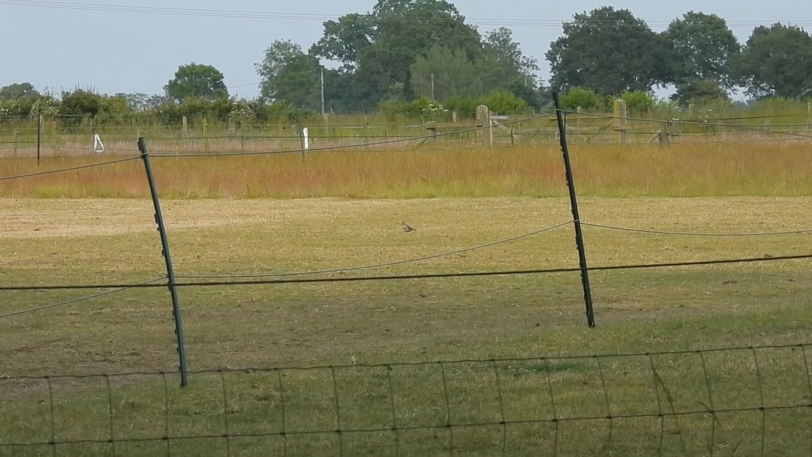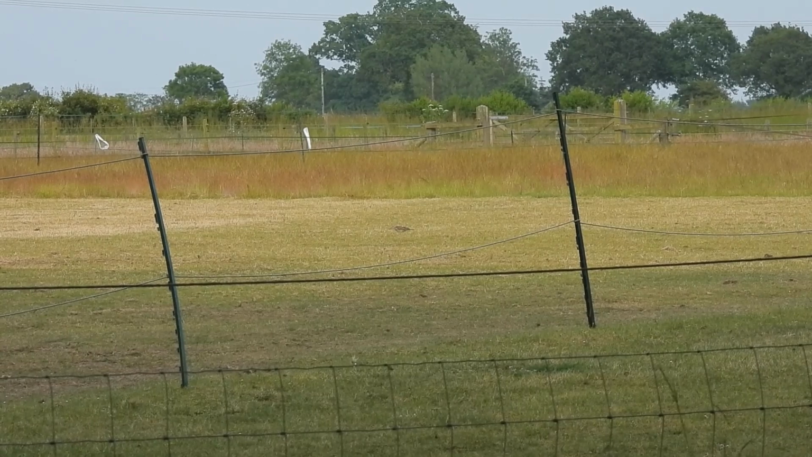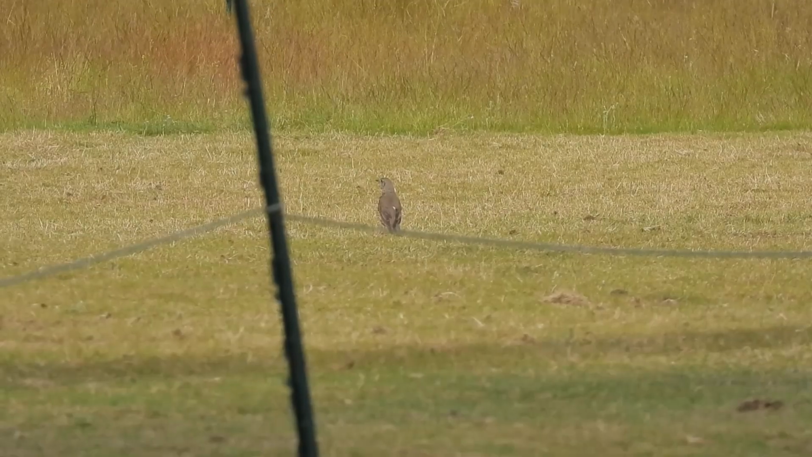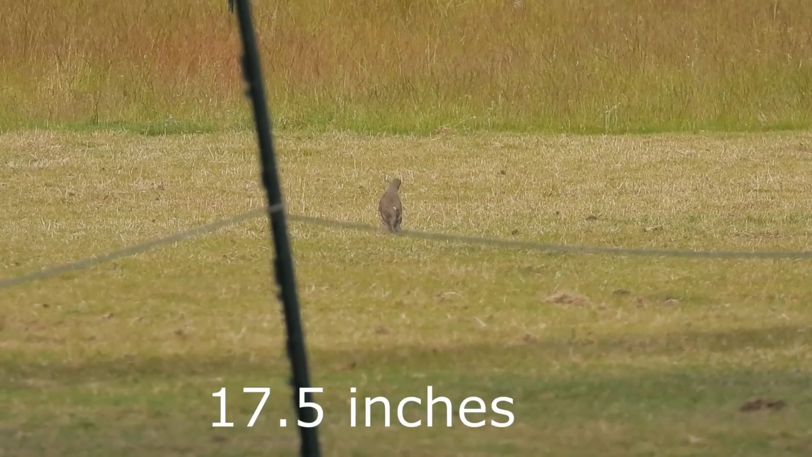Passing by a horse paddock, I noticed a small bird searching for insects among the short grass. This is a mistle thrush, the largest member of the thrush family in this country, with a wingspan of around 45 centimeters.